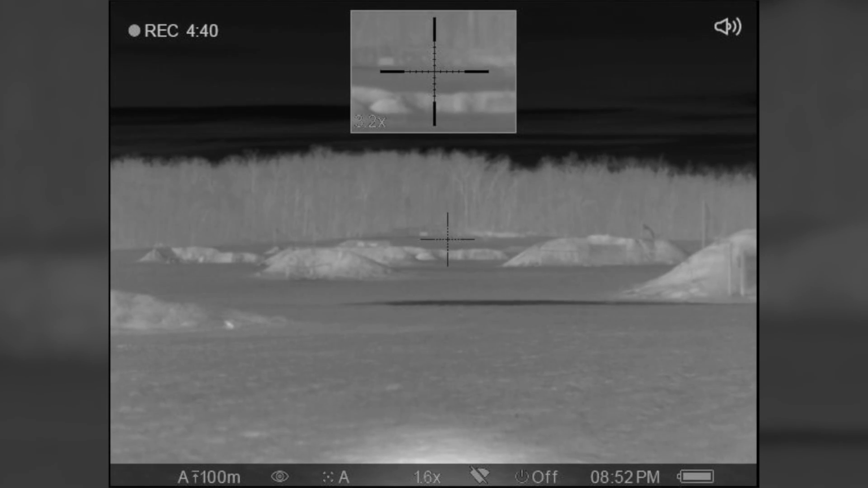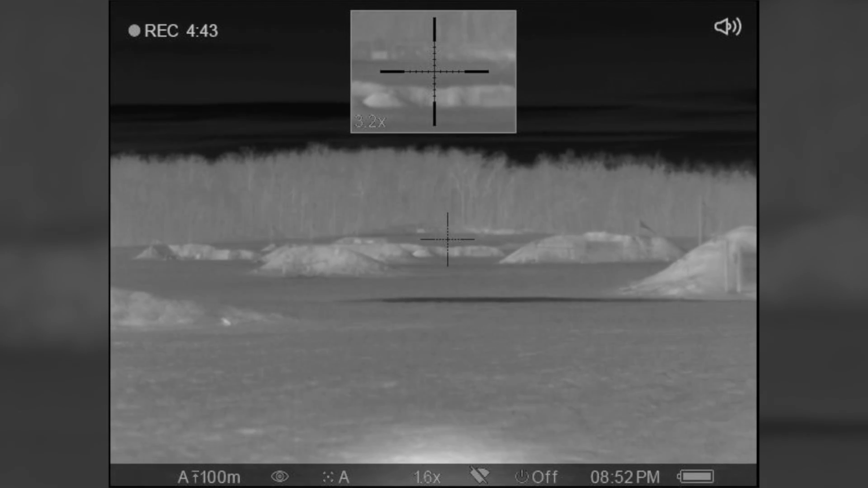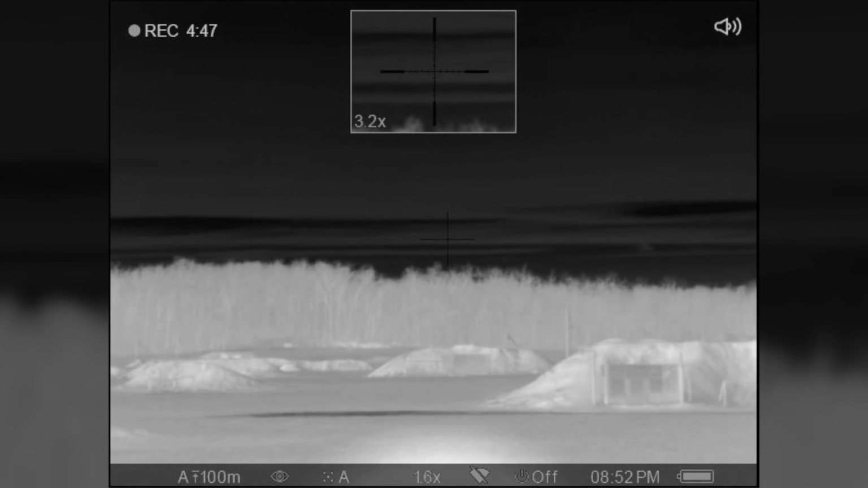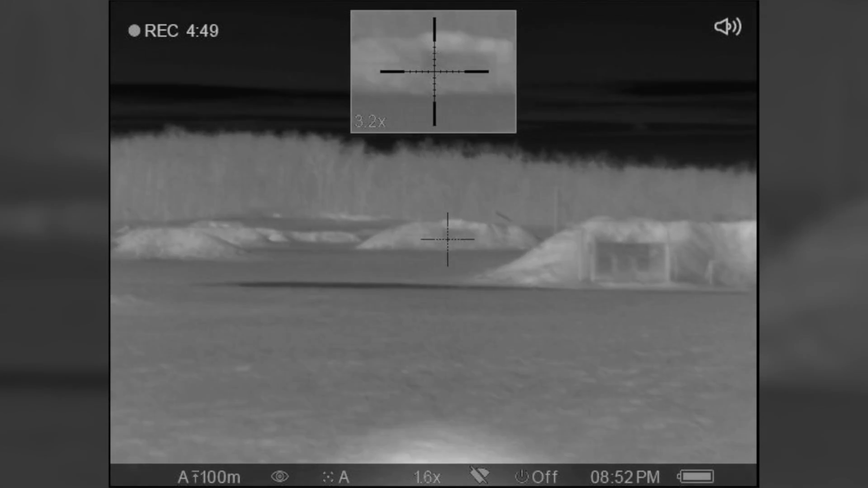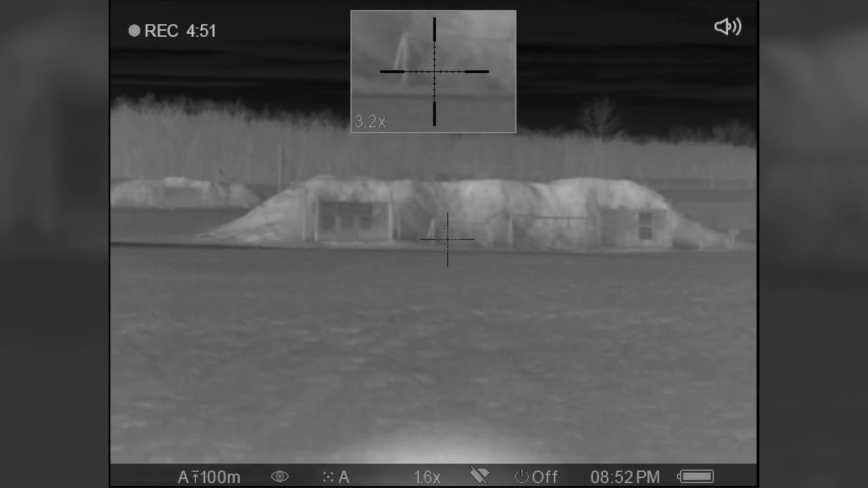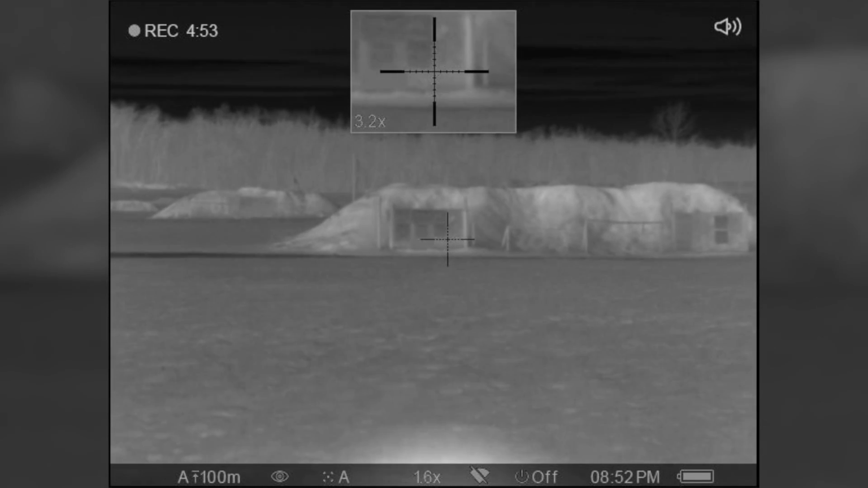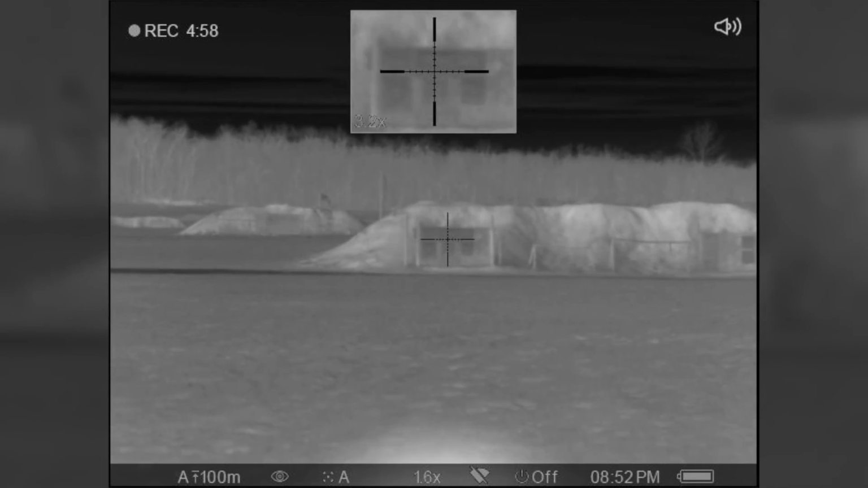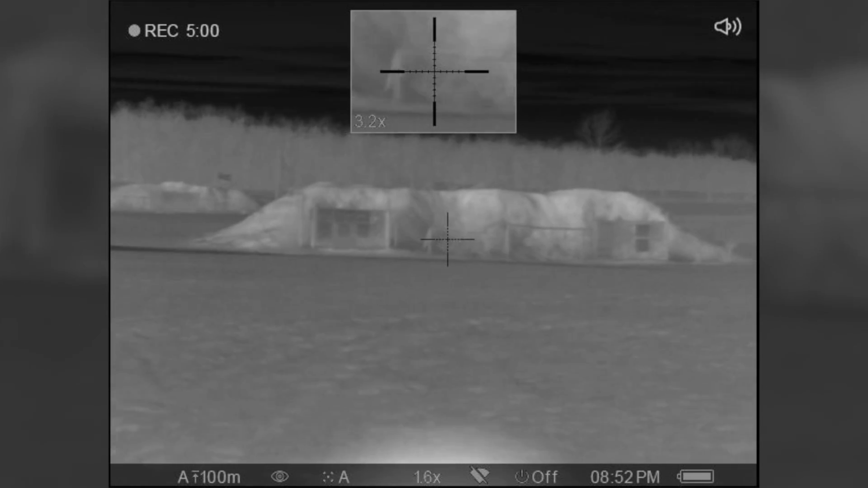What's interesting is you can see out to 1,000. You can barely see the little circles out there. See the berms, and you can see the sky and the clouds. It's kind of cool. These Pulsars have really, really good resolution. You can actually see the target boards here at 100. And you can actually see some of the targets.